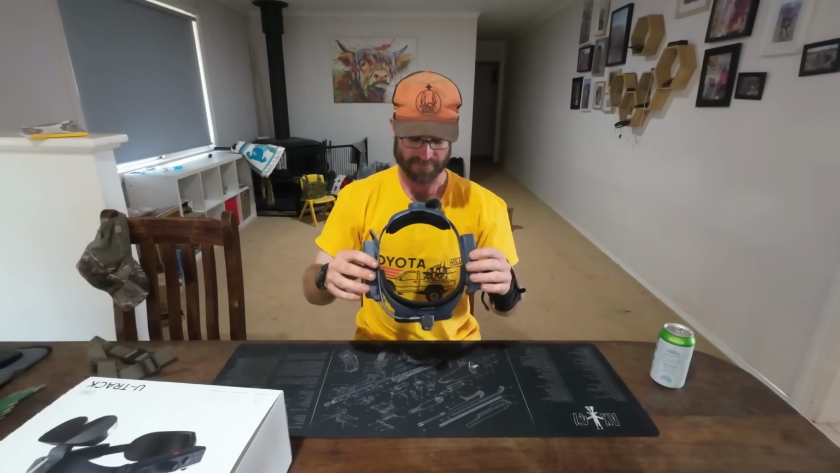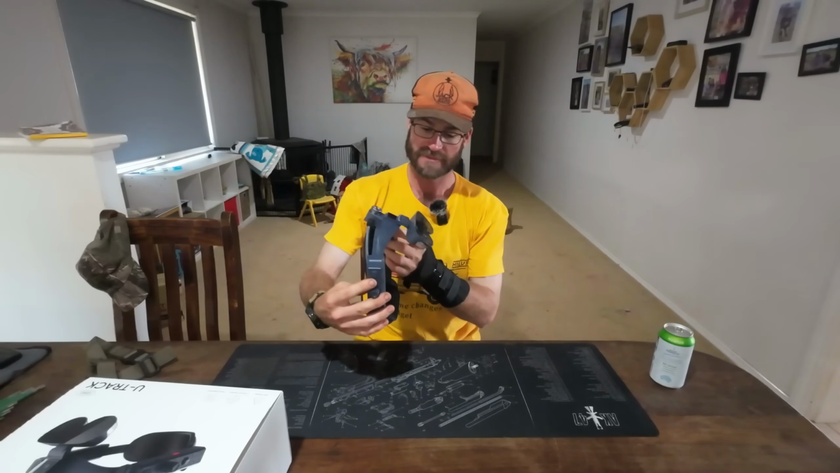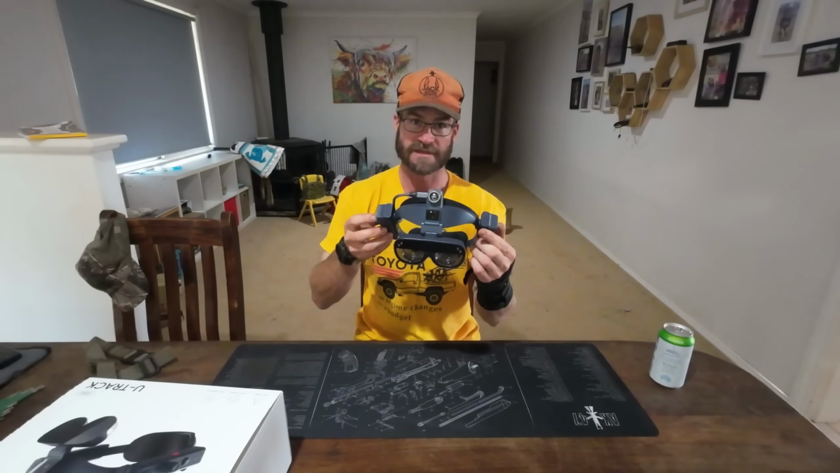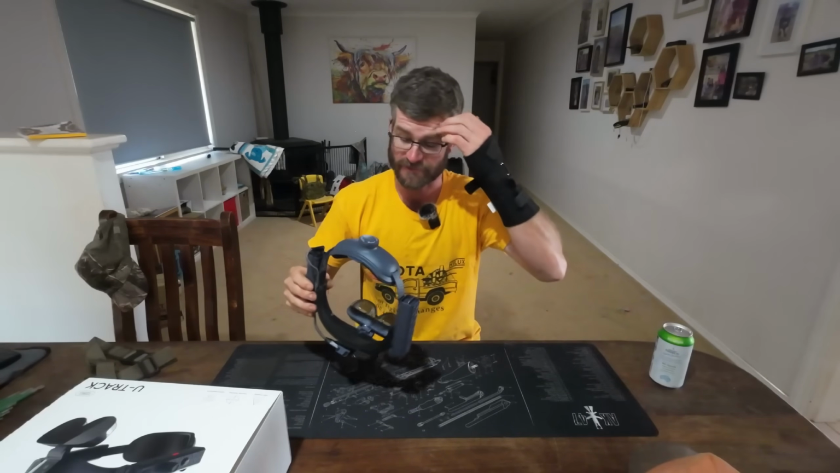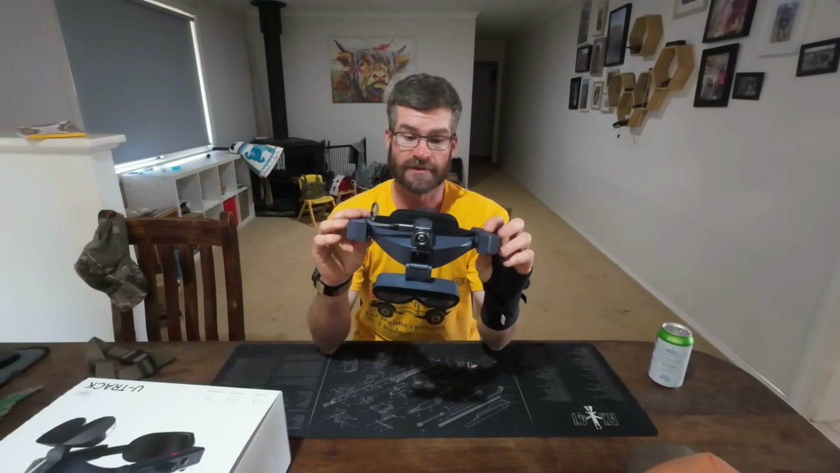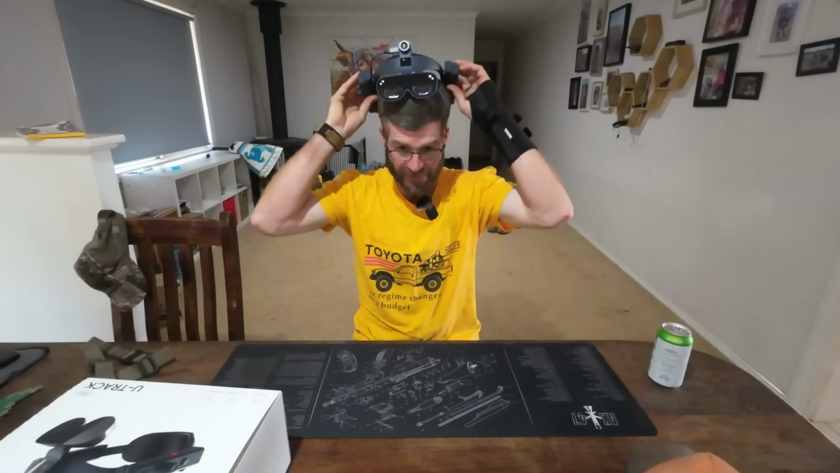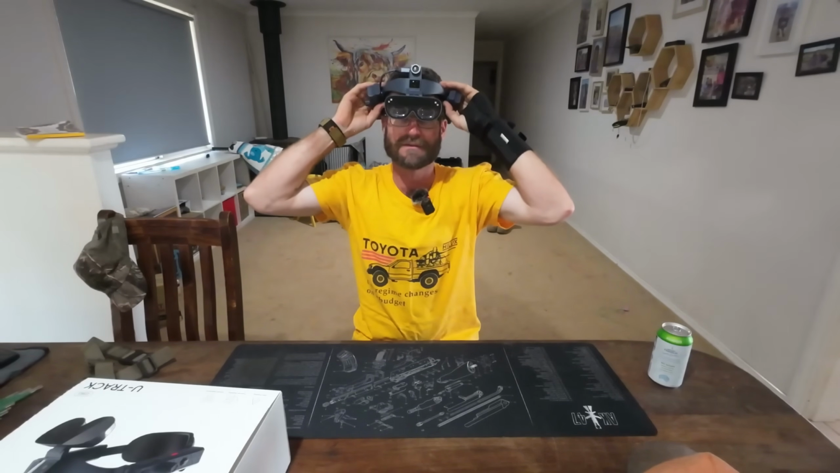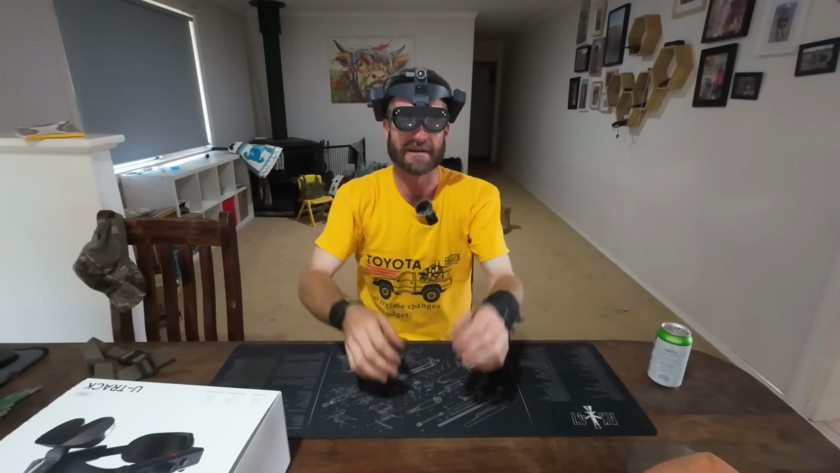But today, what we're going to be looking at is these non-traditional NODs, and check out what this thermal kit looks like. It can take videos, so we're going to be doing some video on that in the daylight and then also in the dark. But it is a funny bit of gear when you get it on your head.